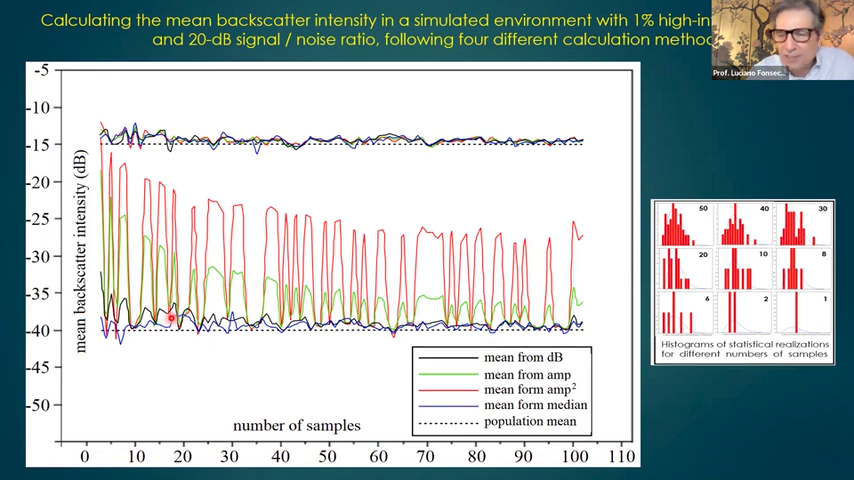So we're talking about speckle samples. Then we add minus 20 dB of random noise and 1% of high amplitude scatters. That's it. And then we made simulations for various numbers of samples, like 10, 20, up to 100 samples.